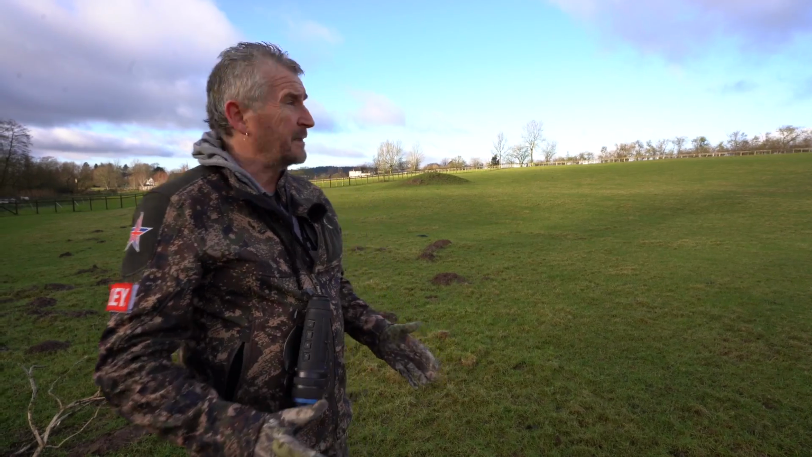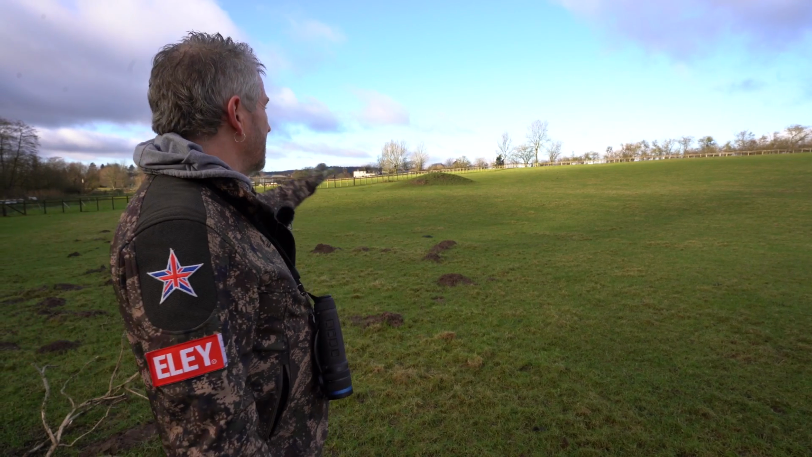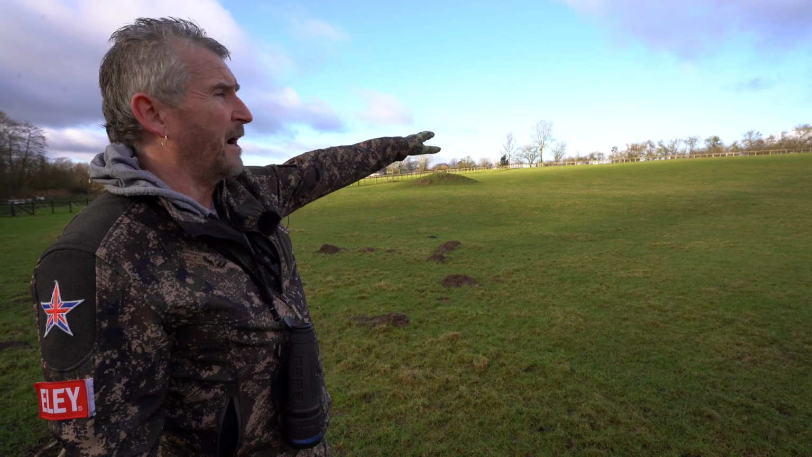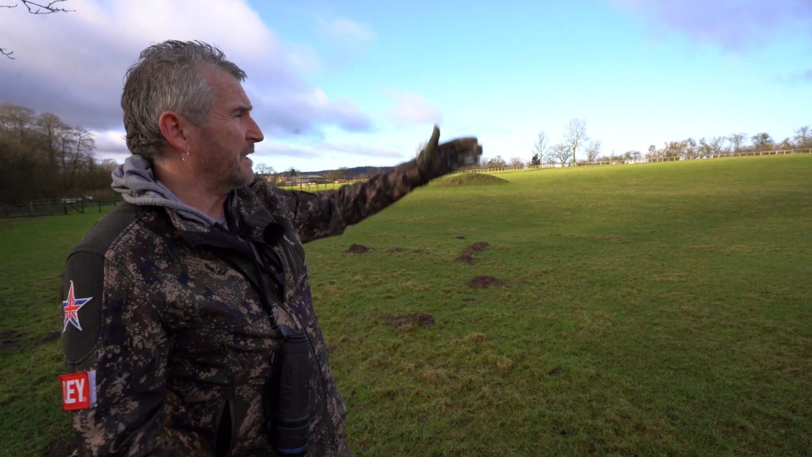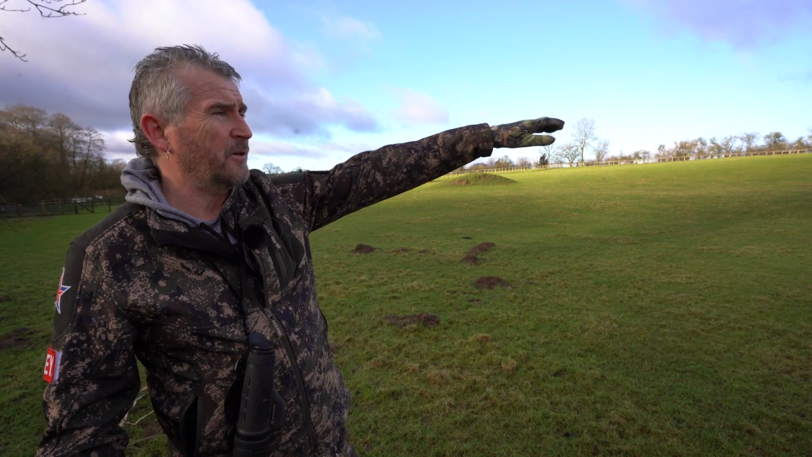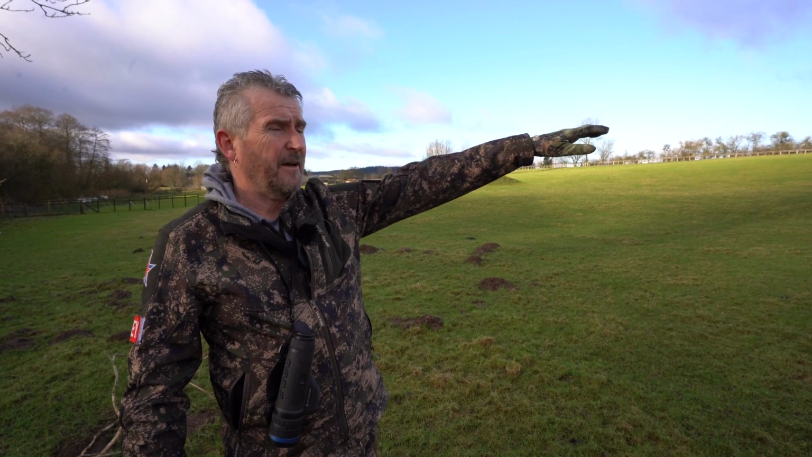Right, we're at the bottom of the hill now. I just want to point out, you can see the fence line at the top. It's quite a high elevation compared to where we are. It's double fenced, there's like a gap in between them both. The fence runs all the way down to the gate area and drops down again.